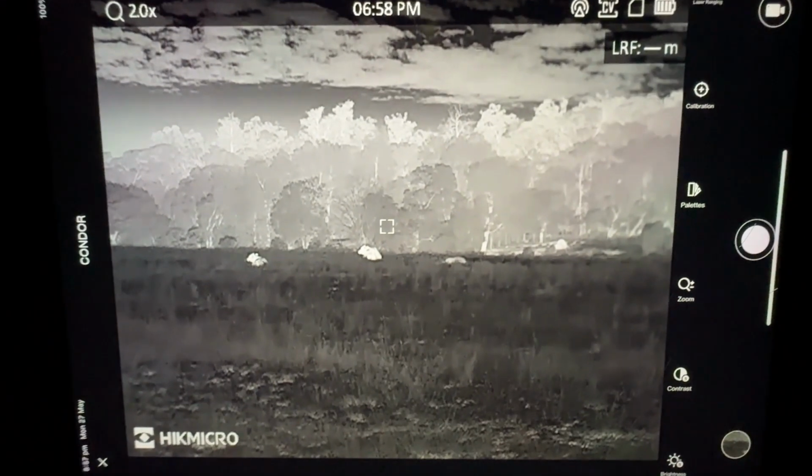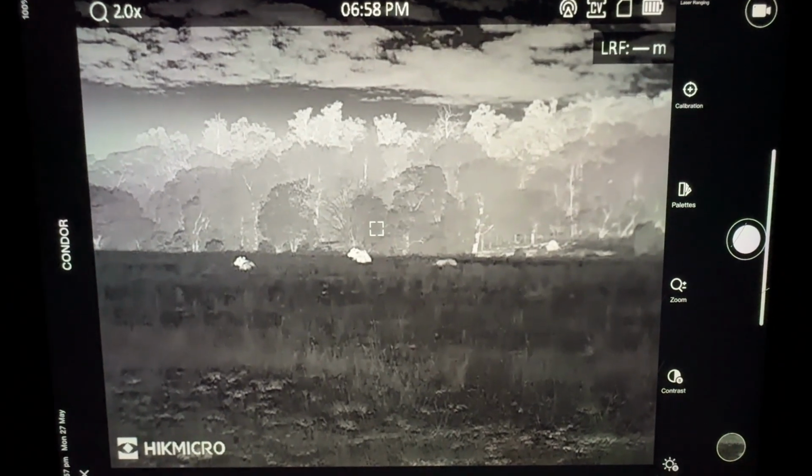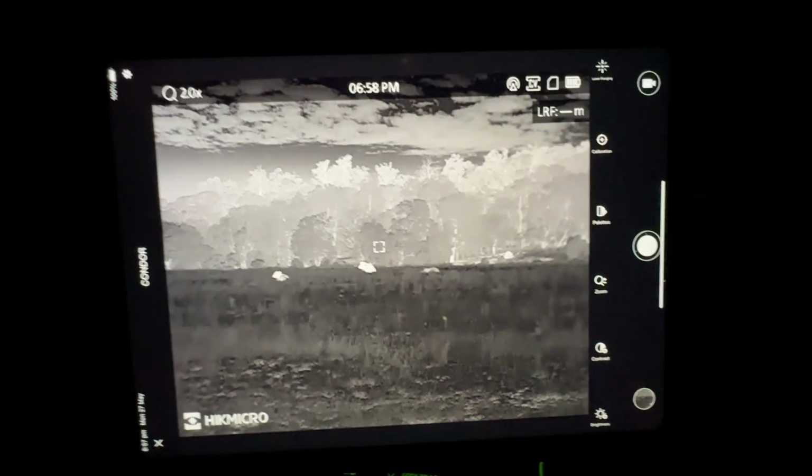Cow's sitting down now, but you can see the quality in the ground and the timber and the trees and the cow there laying down. Very, very good. We'll go back inside the cab. Right, as you can see, it looks pretty much exactly the same to me. I can't really tell the difference between what I was seeing through it and what I'm seeing on the tablet here. It is really good image quality.